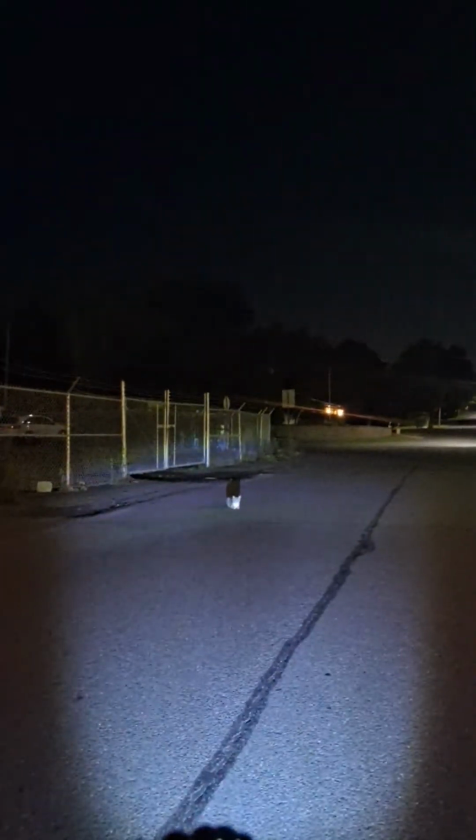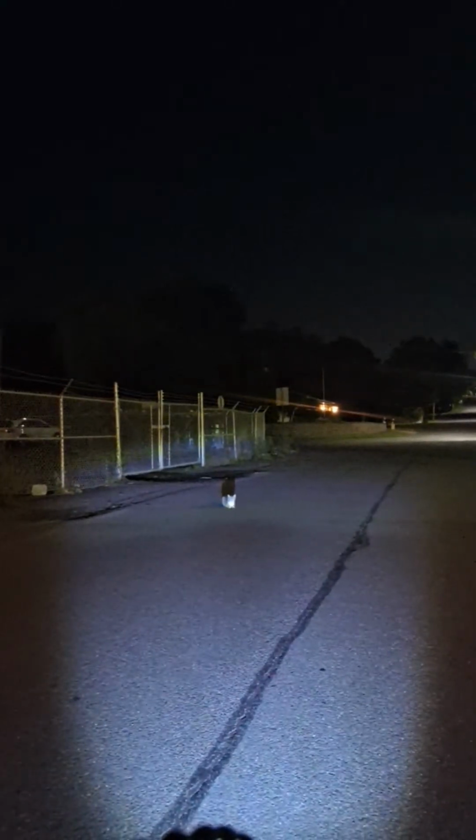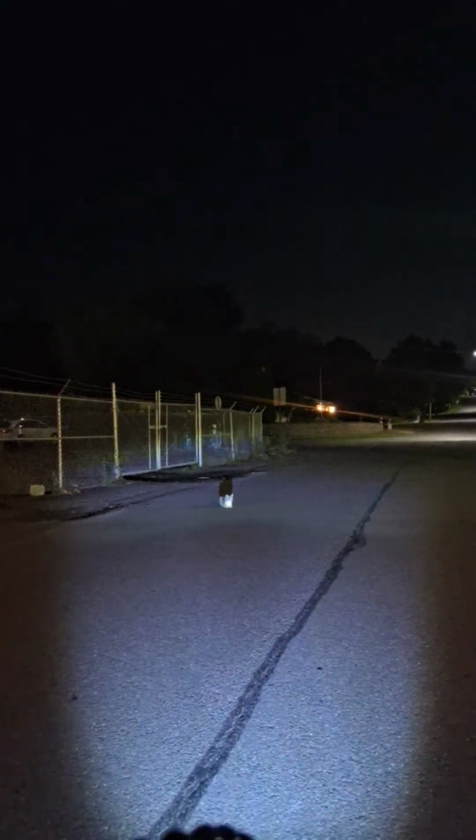Right here's a big bump coming up. Where's it at? I missed it this time. Like I said, it's very simple. There it was. Oh, there they are. Whoa! Y'all see that? I about ran him over. Why didn't you move, man? I almost ran you over. Have a good night.